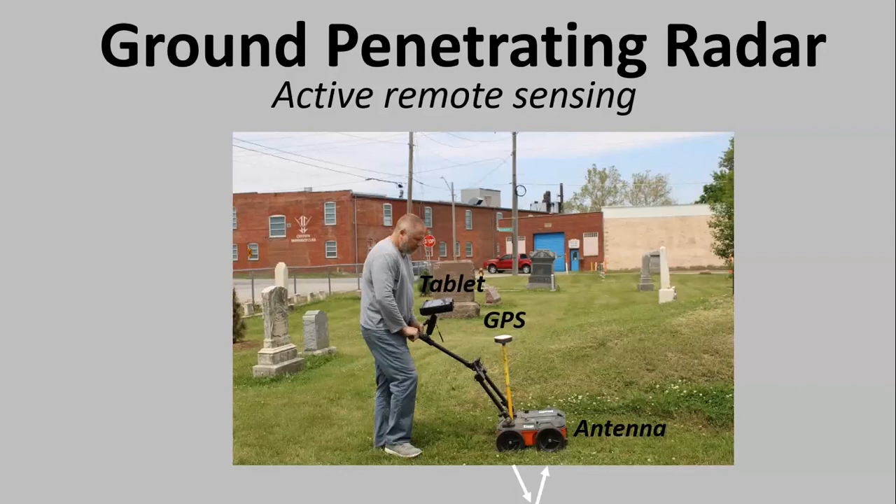So lots of remote sensing systems were involved here. We were able to use drone data and the GPS, and then of course the ground penetrating radar. What you do with this is push it like a push lawnmower across a surface, and it's sending out those signals as you go.